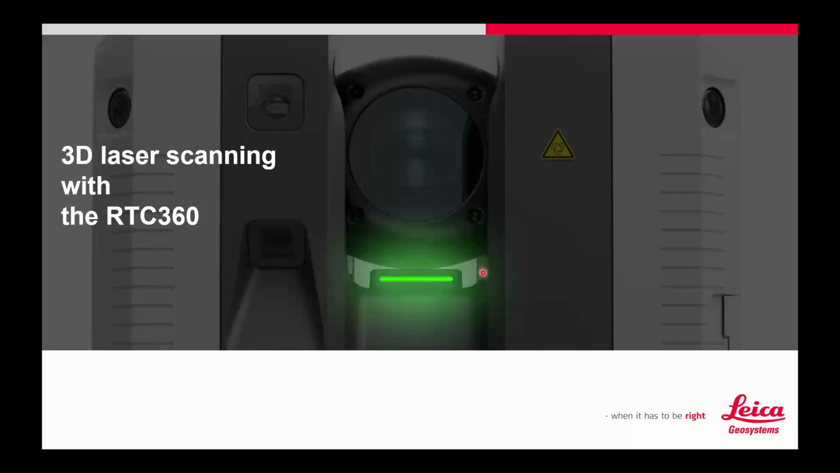Also, like I said before, the RTC is probably my most popular scanner. I get more inquiries on it than anything else because it is the newest and because the technology is really quite amazing, to be honest. When I first saw the RTC360, I was blown away. So yeah, that's the reason why we're taking a look at it today.